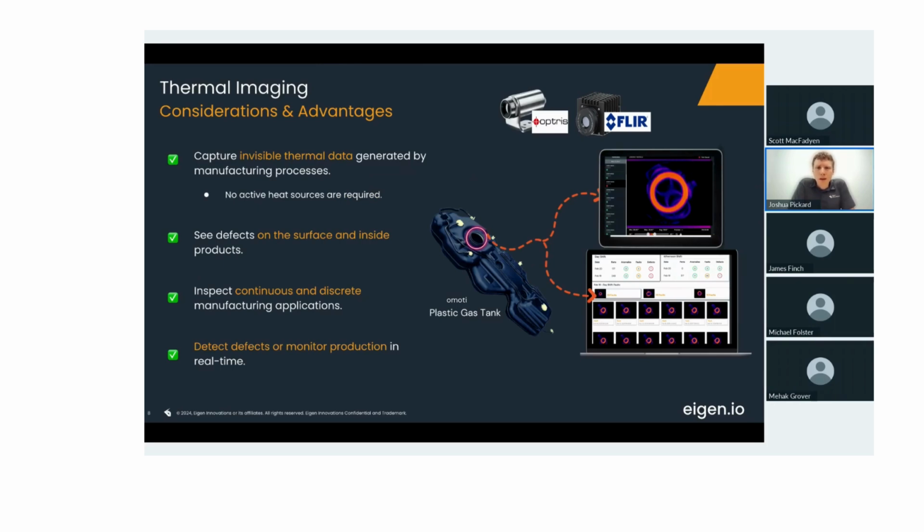So now let's talk about the advantages of thermal imaging. Thermal imaging is quite a powerful technology in that it allows us to see invisible thermal data that humans simply can't see. And this thermal data can be generated by the process itself in most cases. So there is no need for active heat sources, which actually makes these cameras quite easy to apply to existing operations.